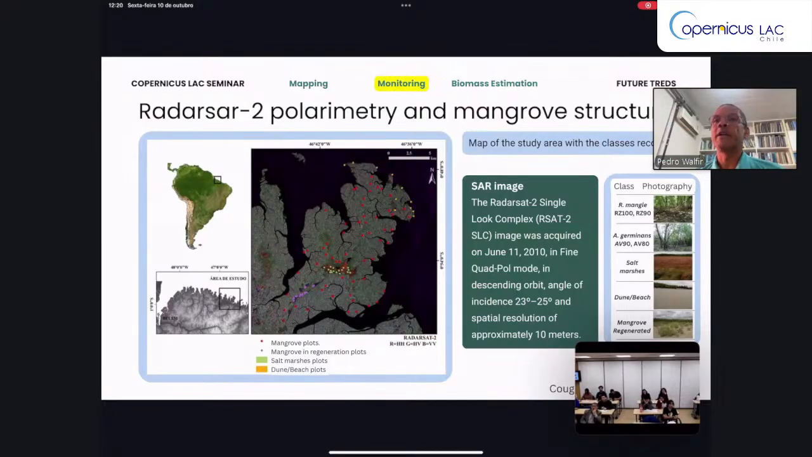Here, we talk about monitoring. Well, in other words, how can I observe changes in mangroves over a long time using SAR images? In this case, we're using RADARSAT-2 polarimetry to understand the mangrove structure. Normally, you monitor 5 classes: mangrove dominated by Rhizophora mangle, another mangrove dominated by Avicennia germinans, salt marshes, sand flats, dunes and beaches, and mangroves